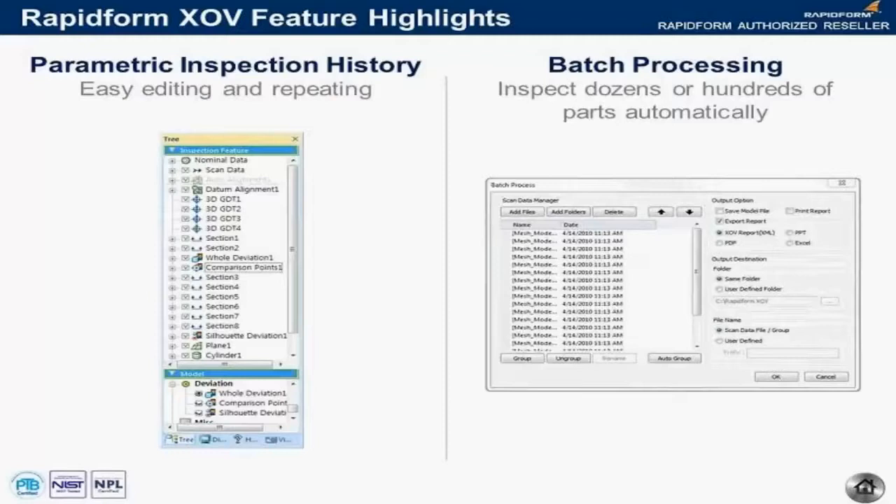And as an extension of that capability, XOV also has a batch processing tool. So you can point XOV at a particular folder on your computer, and it will run through all of the data sets that are in that folder and create a report for each one of those. It's even possible to have XOV monitor a folder, and as files are added to it, it will go through and run the inspection right at that moment and generate the report.